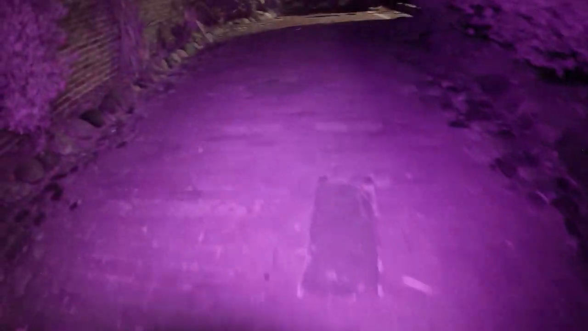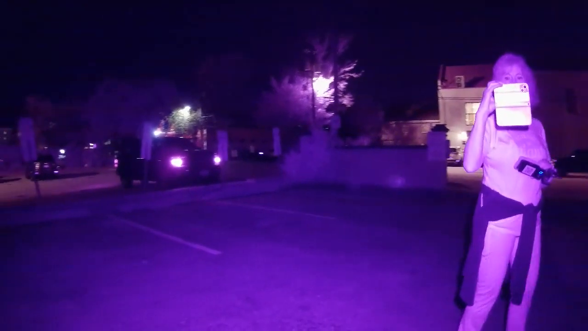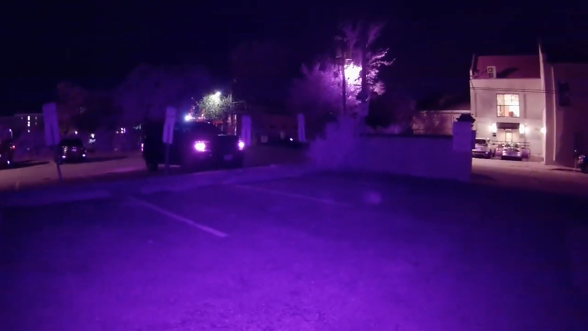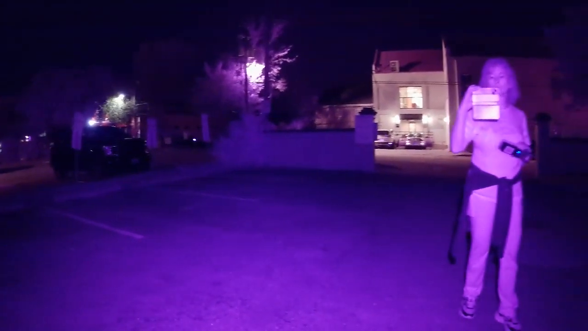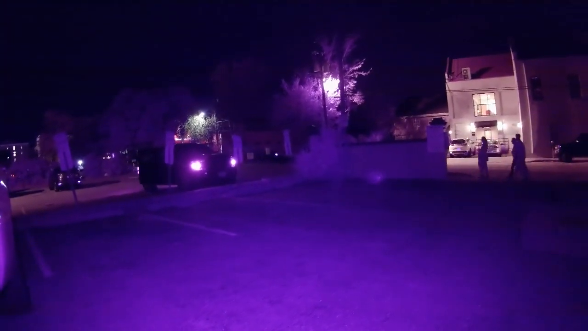Oh, mine disappeared. Those headlights are out, so that's got to be what it is then. Oh, it's back on and his lights are on. It's got to be that. Well, it's almost exciting.